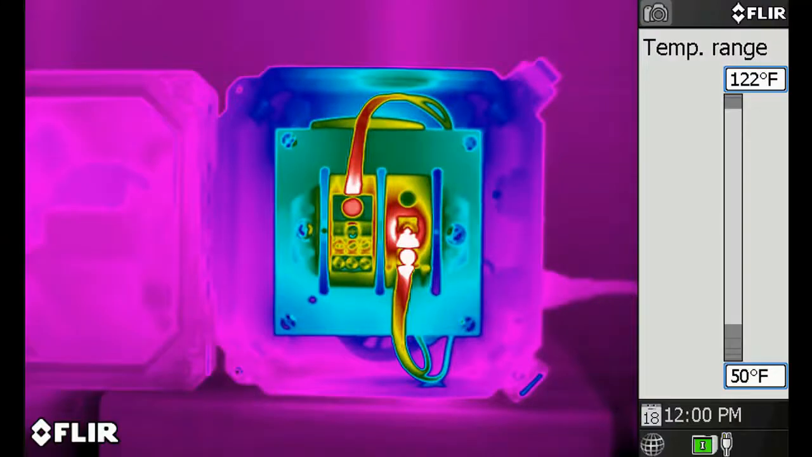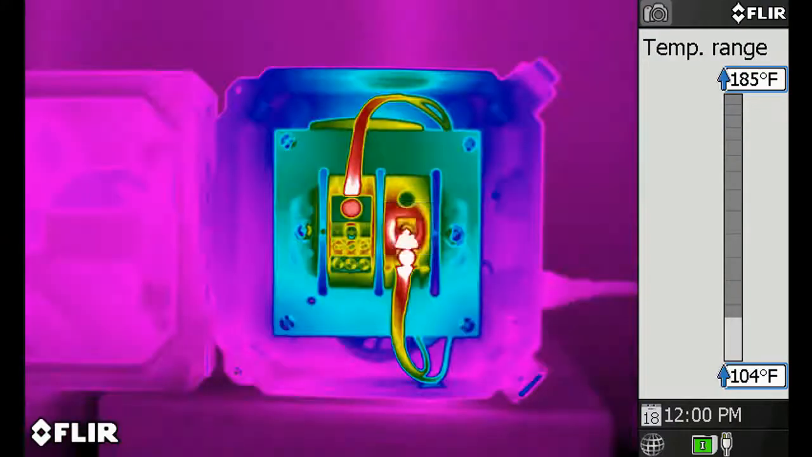Now, what you do is choose a suitable range for your target and environment, and then work within that range, adjusting the span and level as necessary to get the best thermal contrast. We'll have more on that here in a moment. The easiest way to change the range is to press the thermometer button here on top of the camera. Doing so selects your current range. You can then toggle between ranges using the joystick, moving up or down.